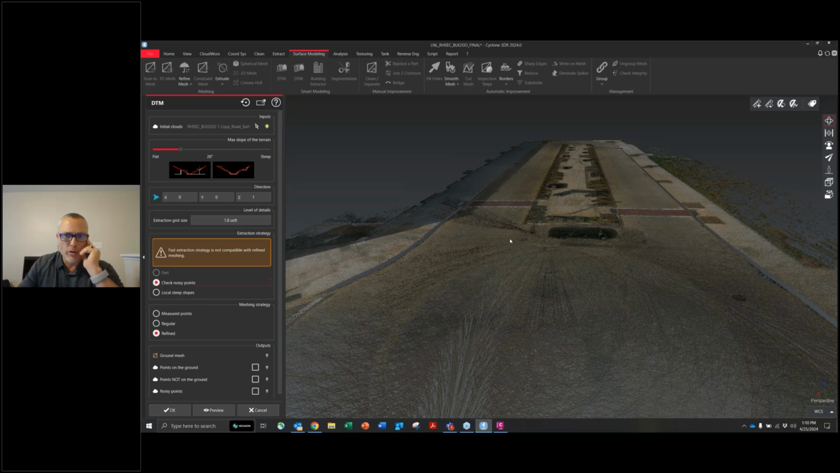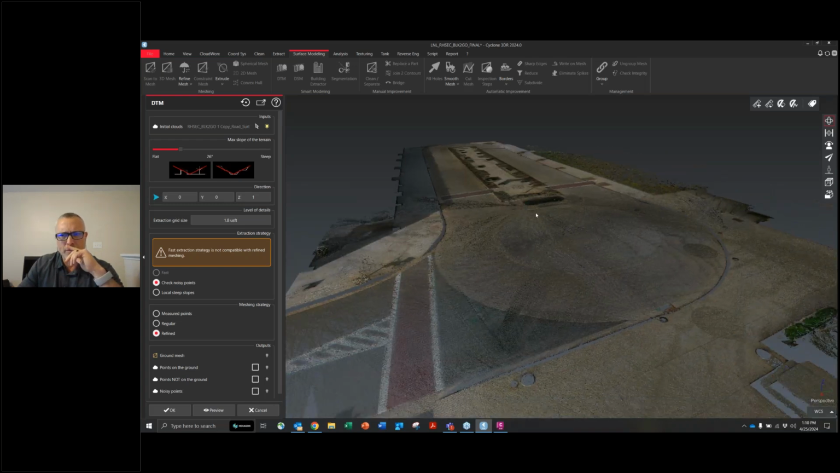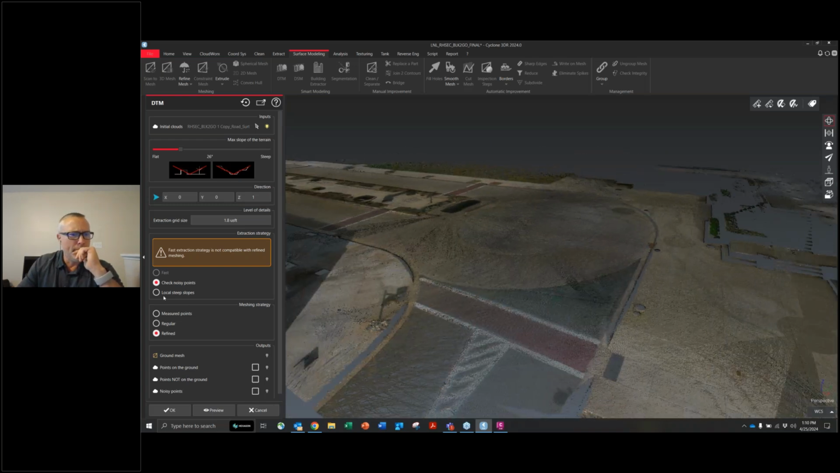If you were trying to do a noisy point set, which for the most part we've cleared out a little bit, so it's much better looking. Local steep slopes would be really good if you've got a lot of curve changes or some ditches, small hills or whatever, and you don't want to cut those out, but you want to make sure it finds those. Definitely try those out.